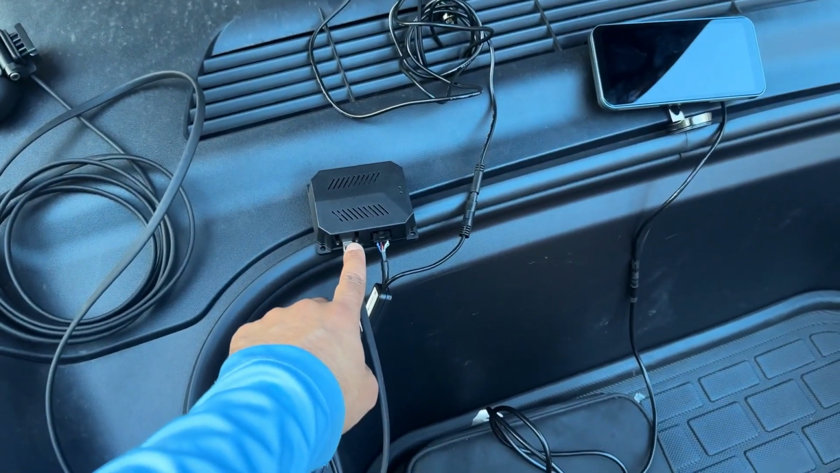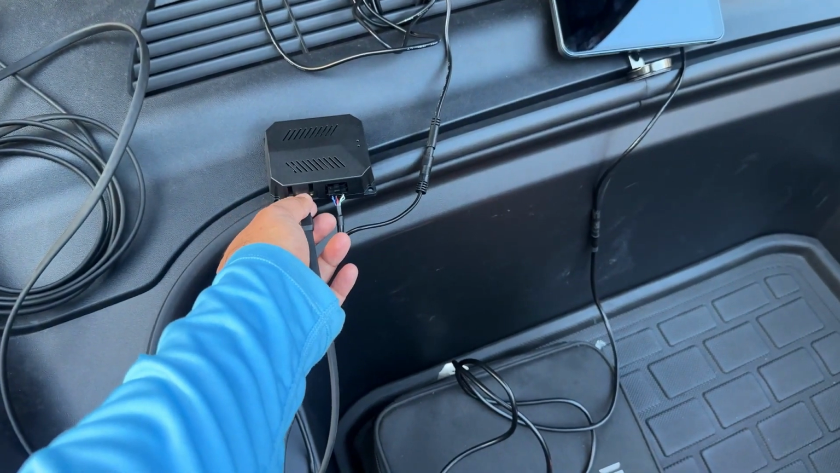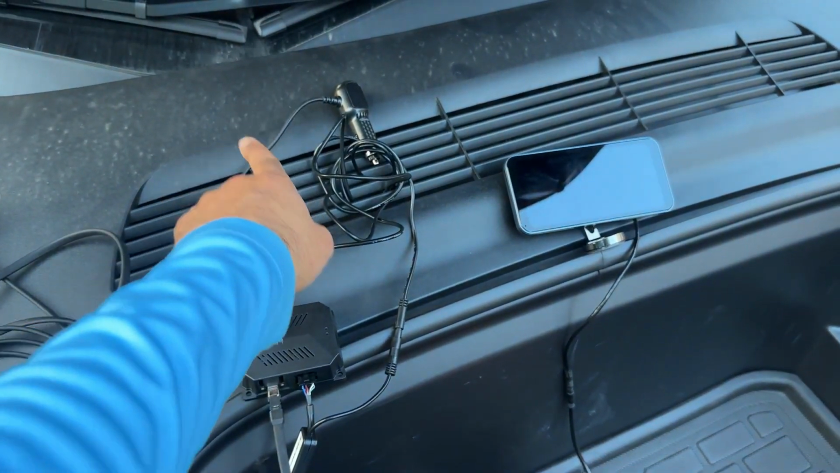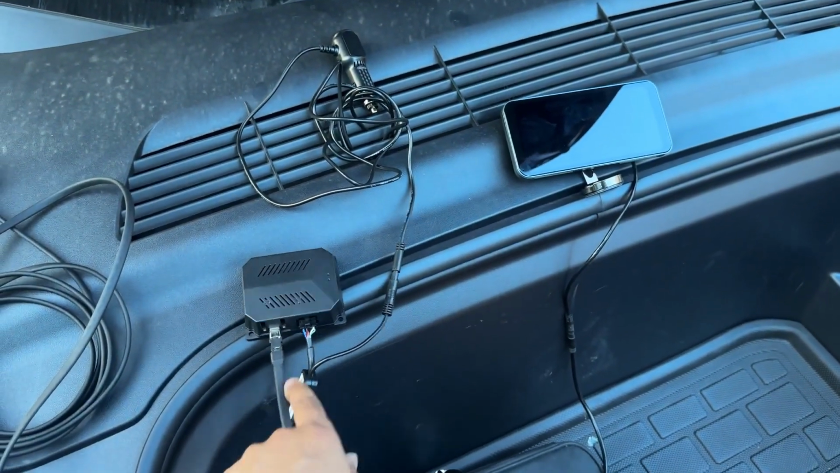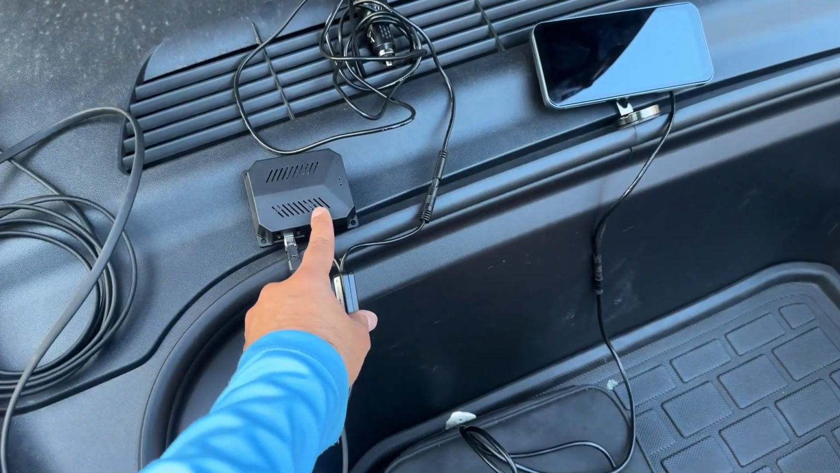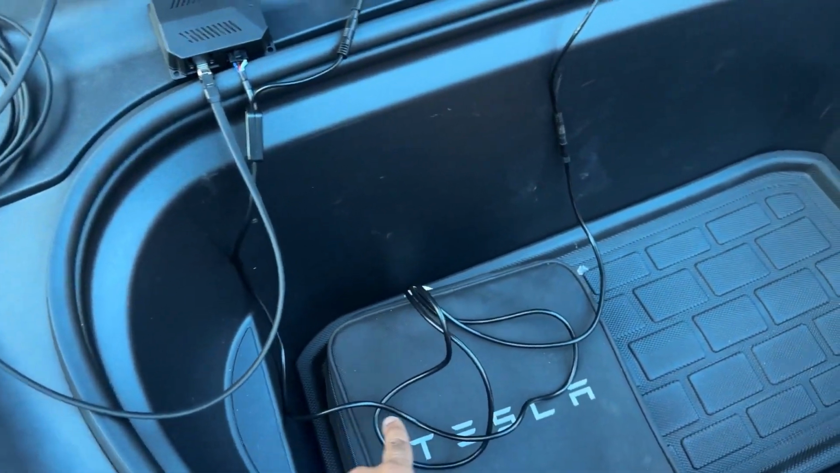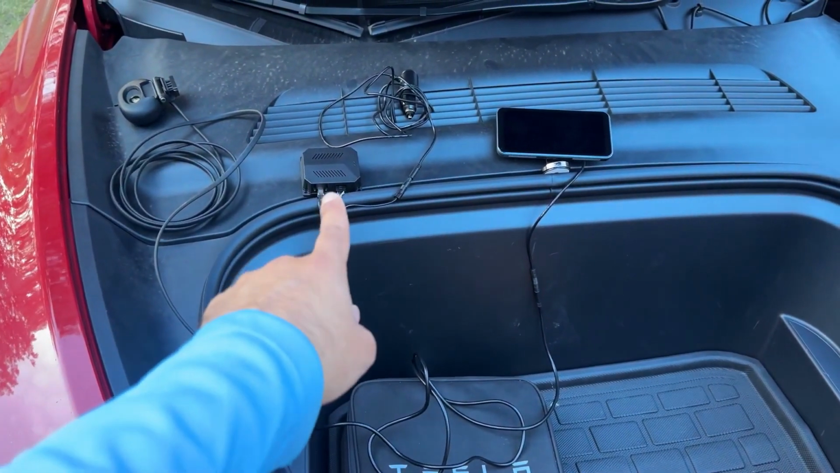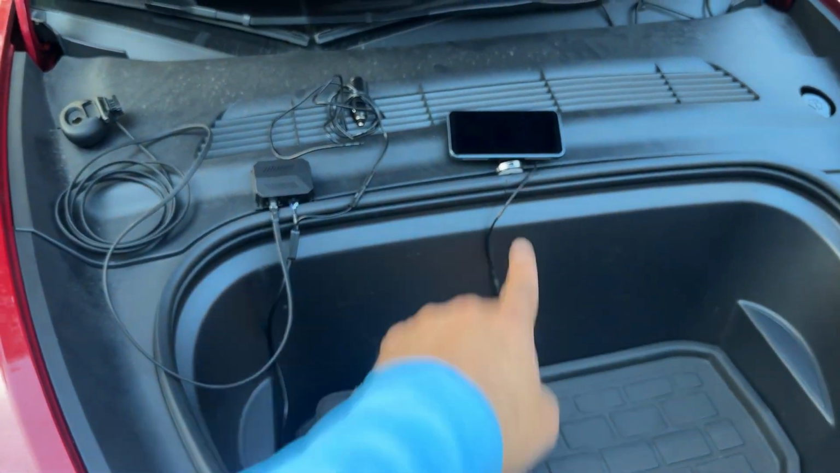That connects to this control box here. It's USB-C. They also send you some cable protection here. I'll show you how to install that so this does not bend or anything. Then you have got the power. So this is the power. You plug it into the 12 volt. It goes through and then plugs into this controller unit that has power that is going to the controller. So this is the controller's power. Then it has got an output that is going to the screen. That's it. Camera input coming in, power coming in, output going to the screen.